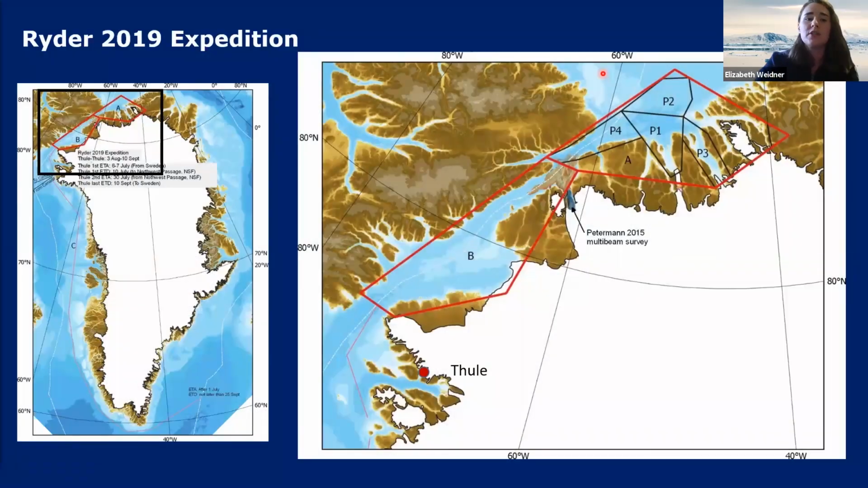Now, it's easy to say that we'd like to study Ryder Glacier. It's much harder to do. Northern Greenland, which we see in this image here, is one of the most isolated regions of the world. So this is Thule Air Force Base, far above the Arctic Circle, Nares Strait, and this is the position of the Petermann Glacier from the 2015 expedition, and farther north, emptying into the Lincoln Sea in this box is Sherard Osborn Fjord and Ryder Glacier.